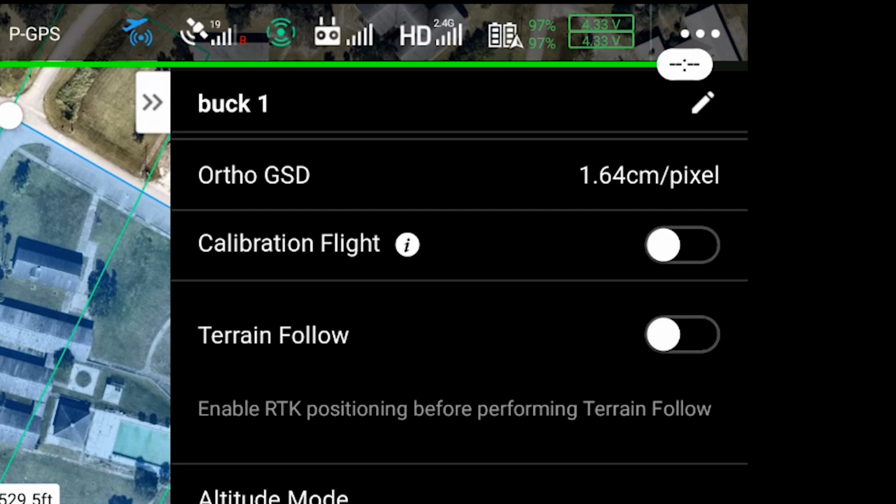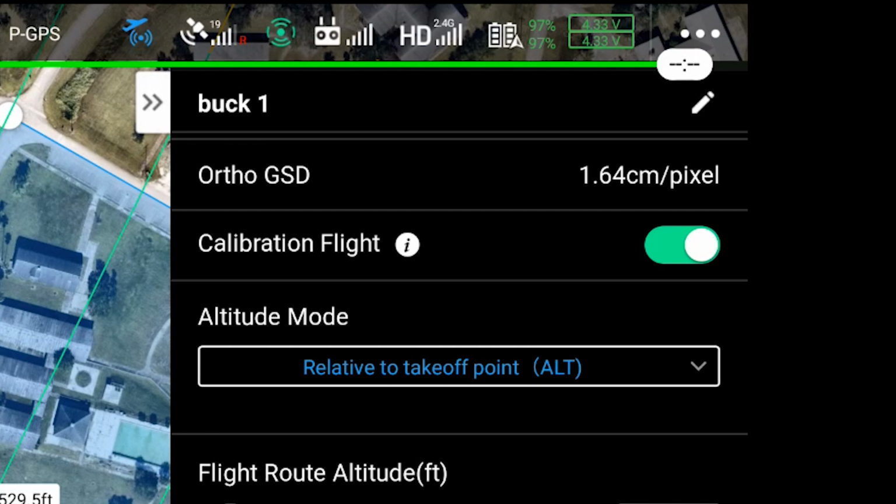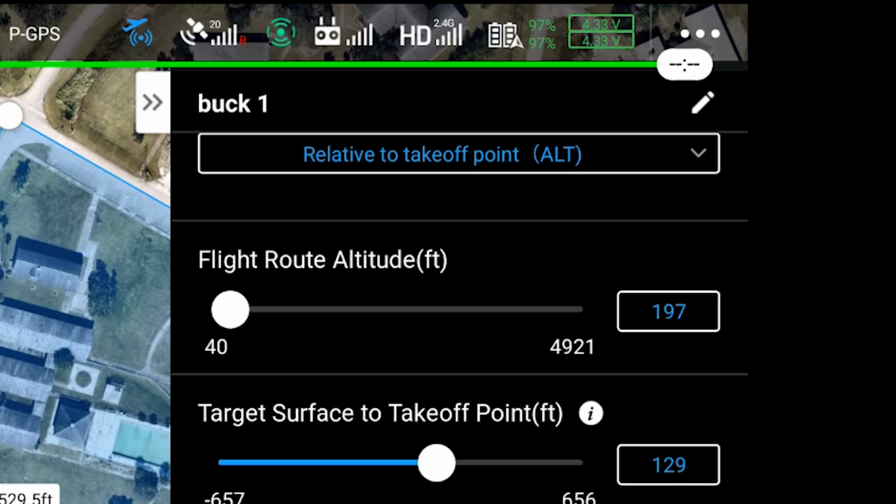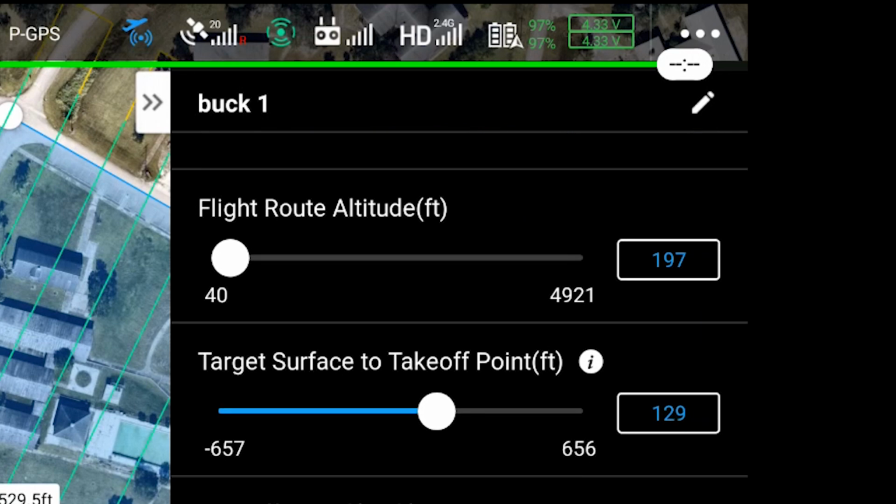We're not going to use the terrain follow. We're going to turn that on and leave that. Now what that's going to do is make it do a little figure 8 as it takes off. And we're going to leave our altitude mode to relative to takeoff point. And the flight altitude, we're going to leave that at 197 feet. Ours is set at feet right now. And it says target surface to takeoff point. I'm going to set that back to 0.